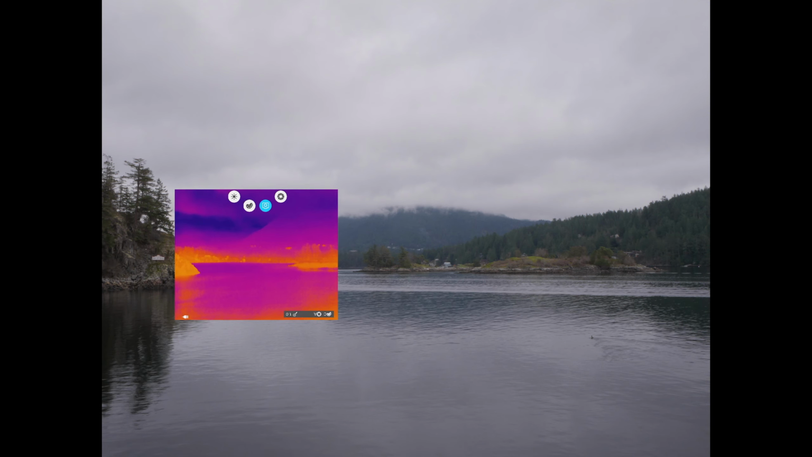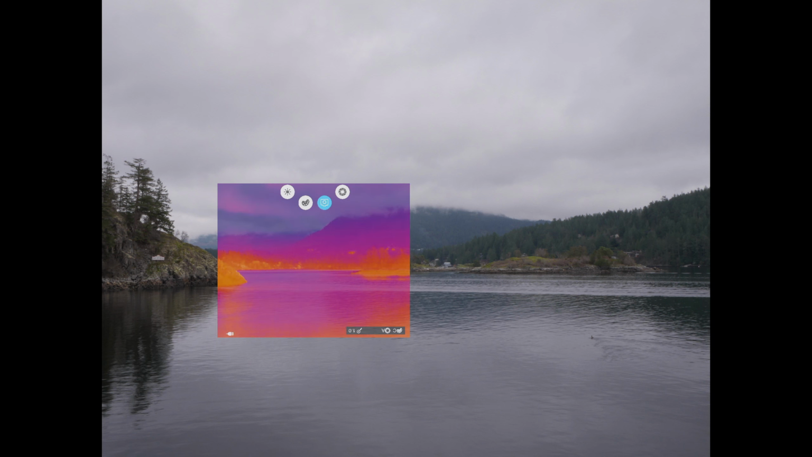One important note, thermals do not see through glass. It's like looking in a mirror. Humans have a field of view of about 200 degrees. This thing has a field of view of 17.5 degrees. This is kind of what my brain sees with both eyes open during the day. The rest of the footage is taken at night.